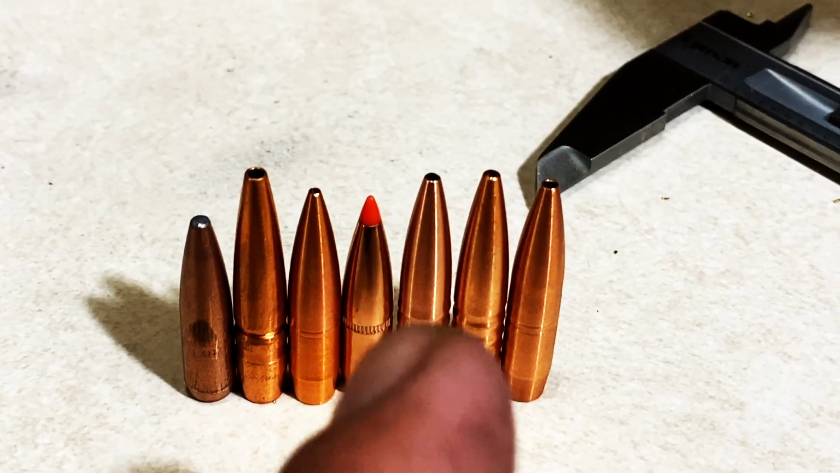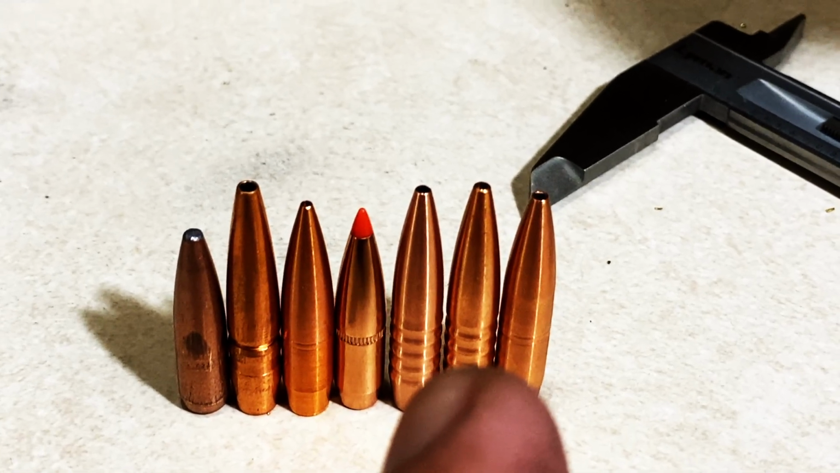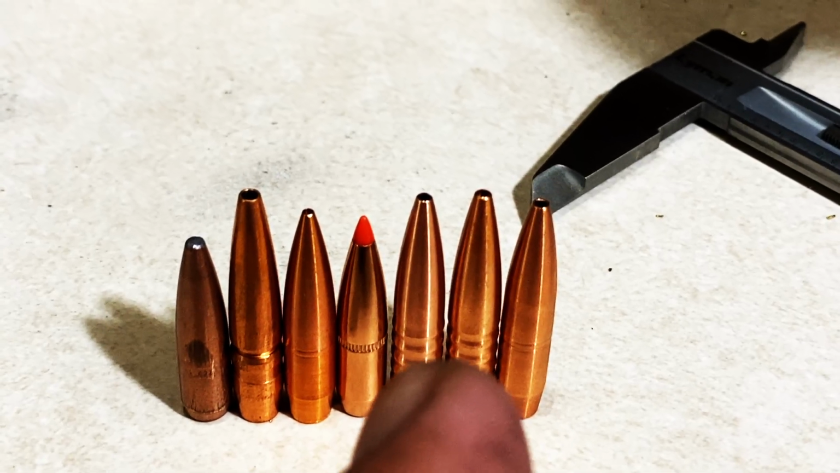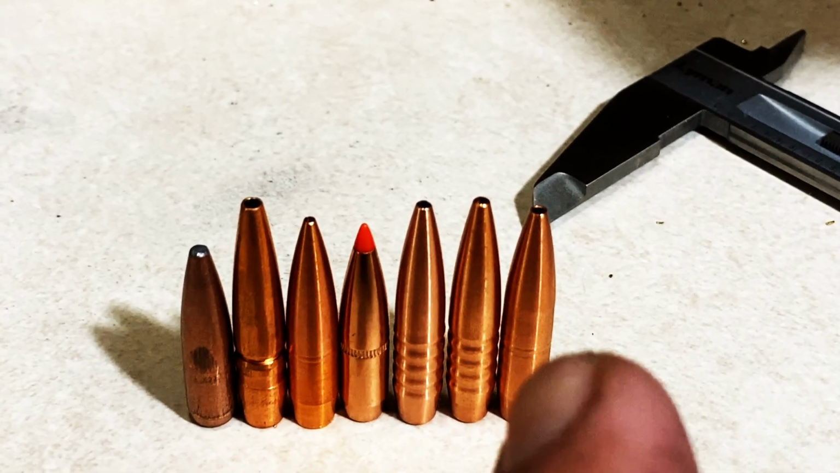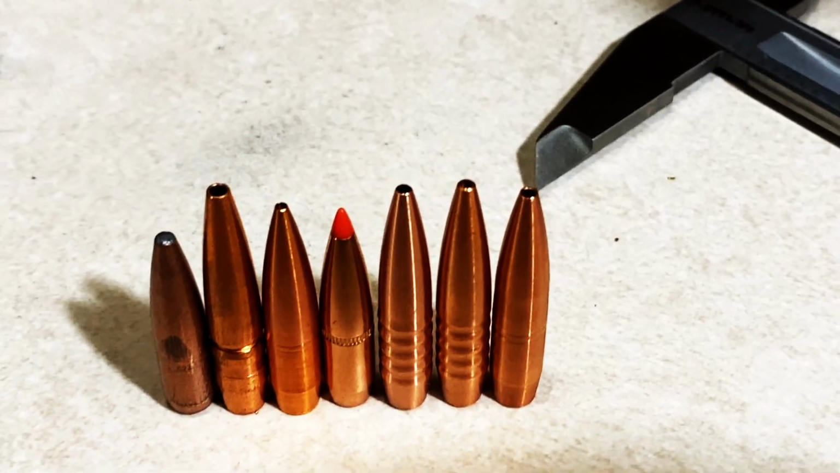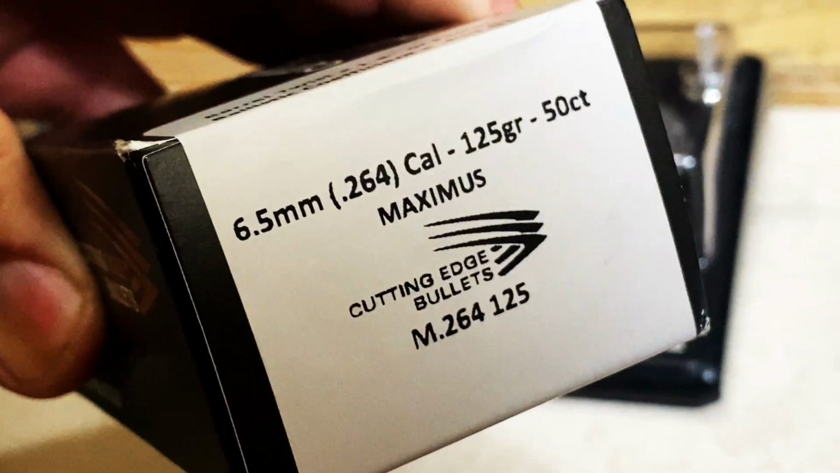The original, and I'm not sure they even make this anymore. This is the Hornady 123 grain SST. Then you've got the Hammer. No, that's the Absolute Hammer 123 grain bullet. That's right there. Next is the Hammer Hunter. That's 124 grain. And the one I want to talk about today is this new one, the Cutting Edge 125 grain. And they've labeled this the, what's the name of this bad boy?